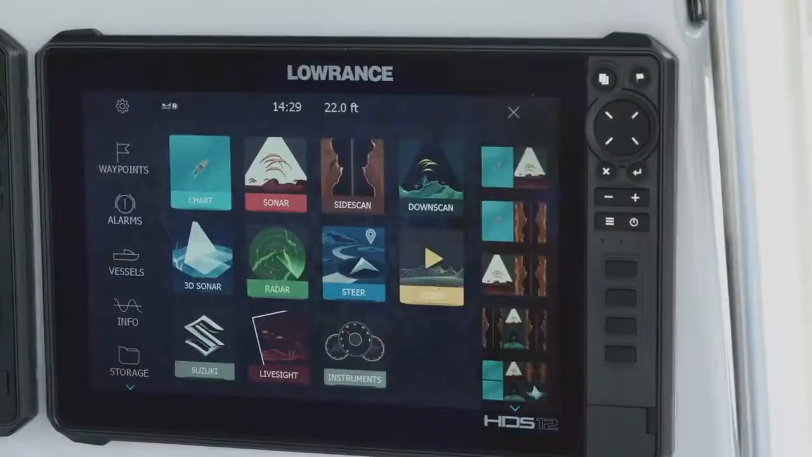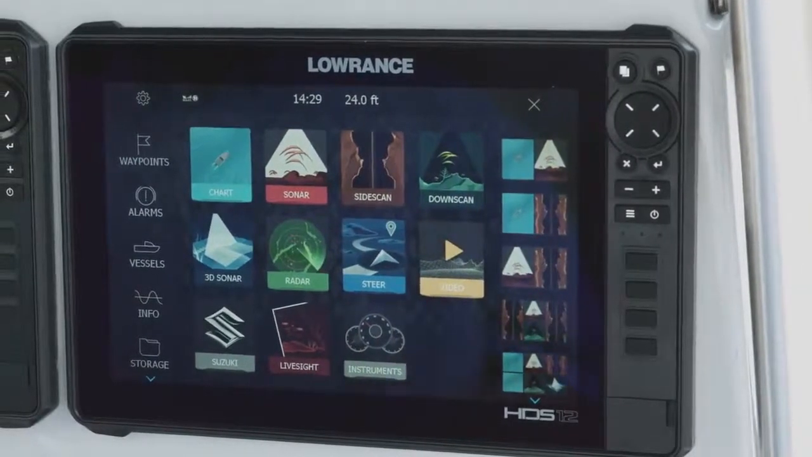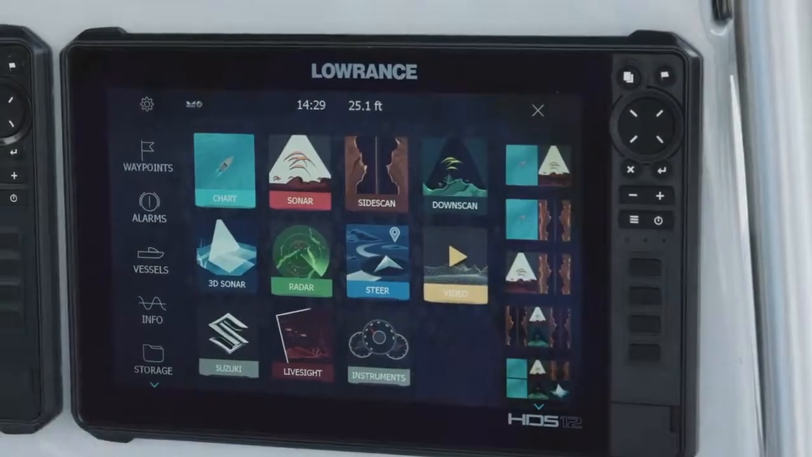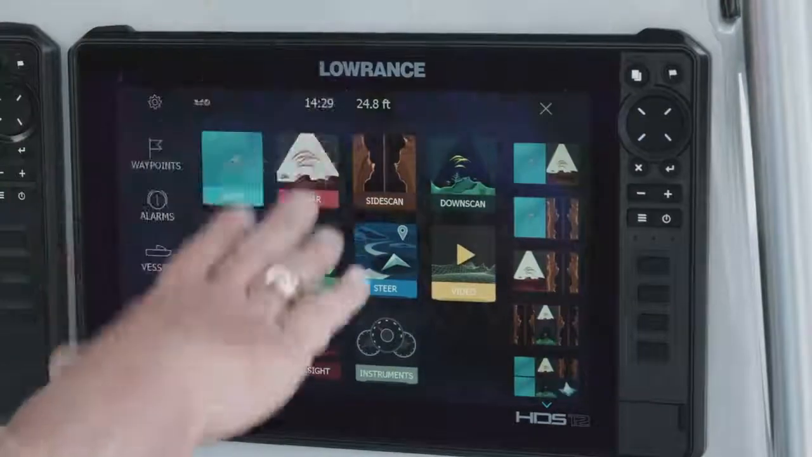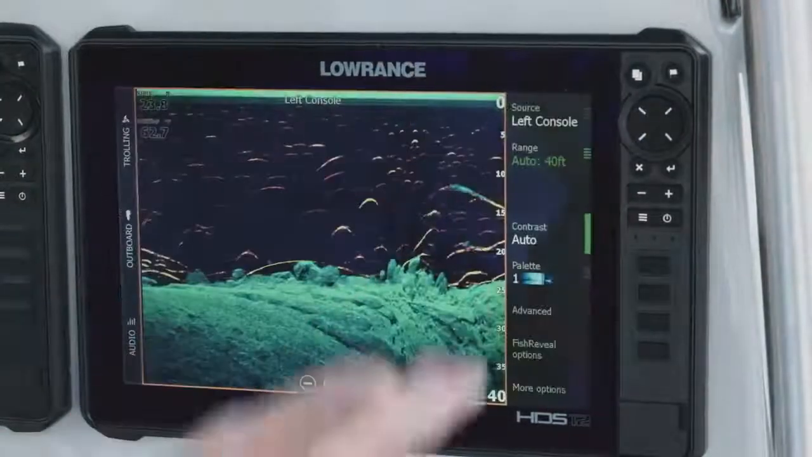One of the first things I want to talk about with our DownScan imaging is the new user interface on our units. As you can see, you used to have to go into the SideScan and then go to the views to select your DownScan. Well, now we've split all of that out. So you have SideScan, DownScan, 3D. It's all got its own icon. So we're gonna go ahead and hit the DownScan.